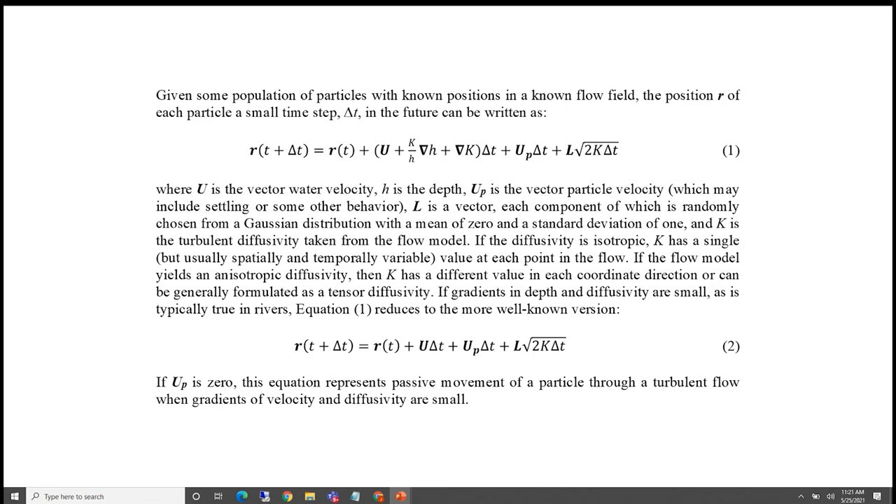Now, the problem with that is if you do that and you use that flow field to advect something, you lose the effect of turbulent dispersion. To bring that back in, you can assign a random walk characterized by the diffusivity from the computational model, whatever that computational model might be. So then the position of the particle is its old position, plus its advection by the flow, plus any active movement of the particle, for example, swimming if it's a fish, plus turbulent diffusion, which is just characterized by picking values randomly from a Gaussian distribution characterized by the diffusivity of the flow.